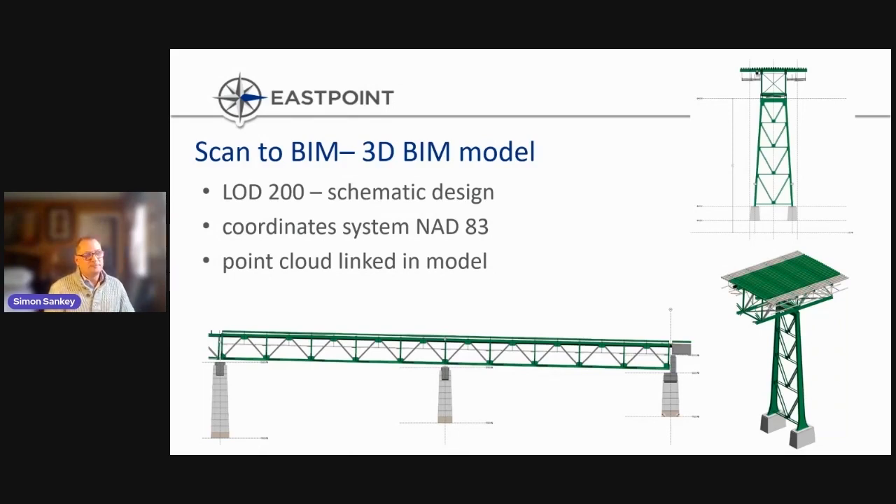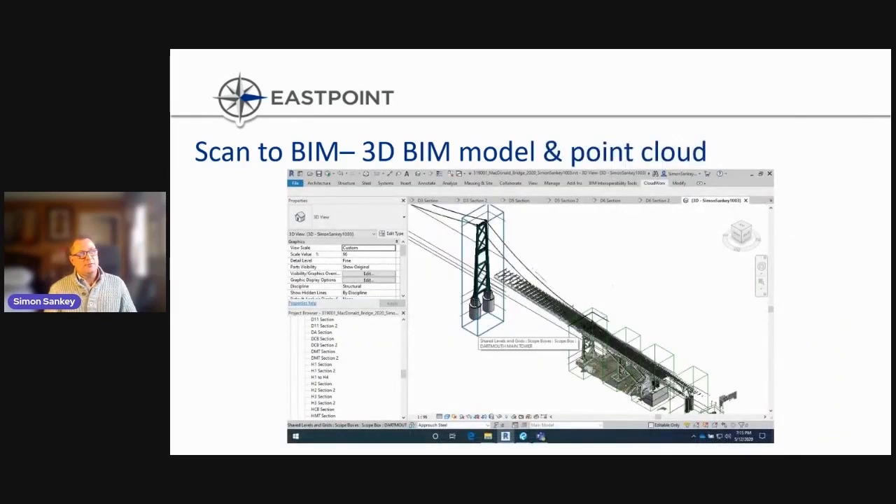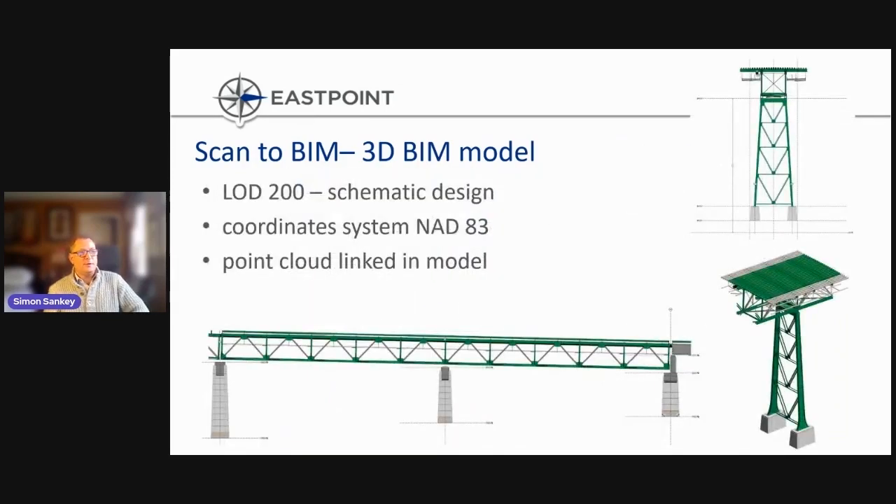The results were stunning. Before we could get started with the model, though, we had to make sure that it was in real-world coordinates. Typically in Nova Scotia, it's NAD 83. This speaks to the asset management solution. Remember this, because we'll touch upon it towards the end.